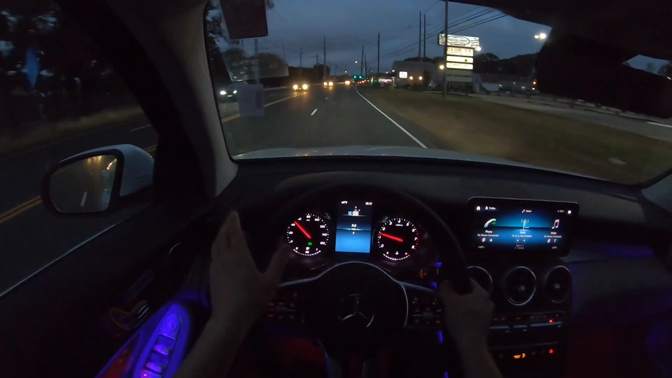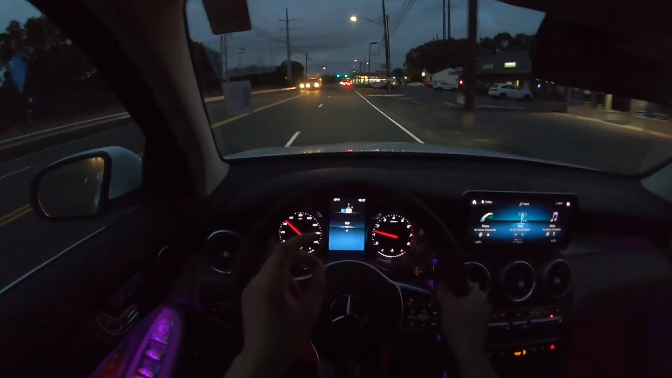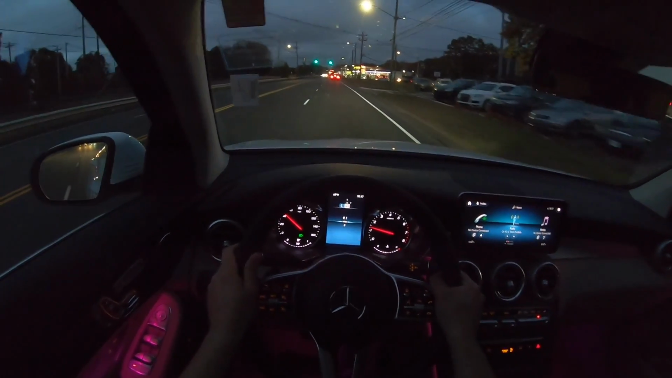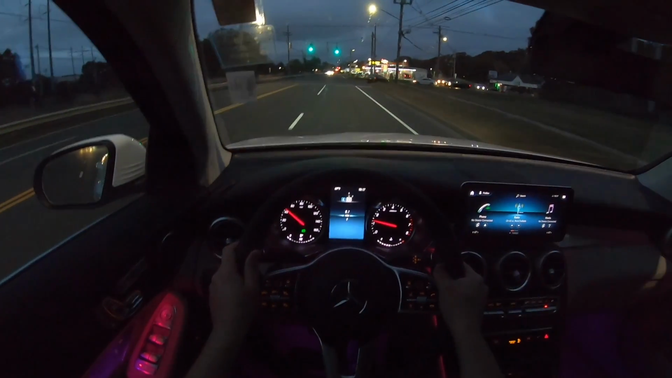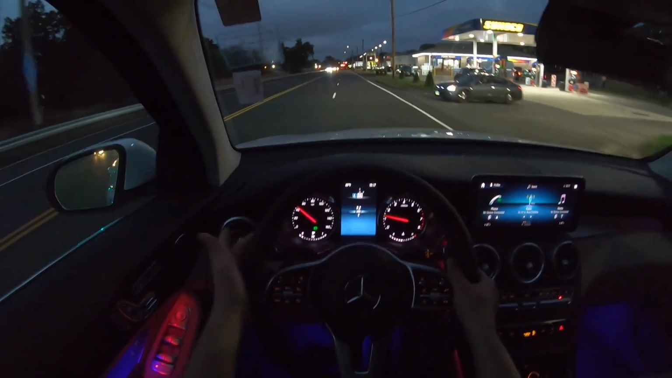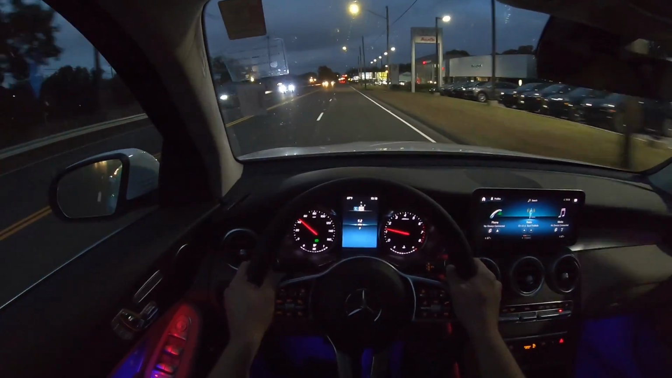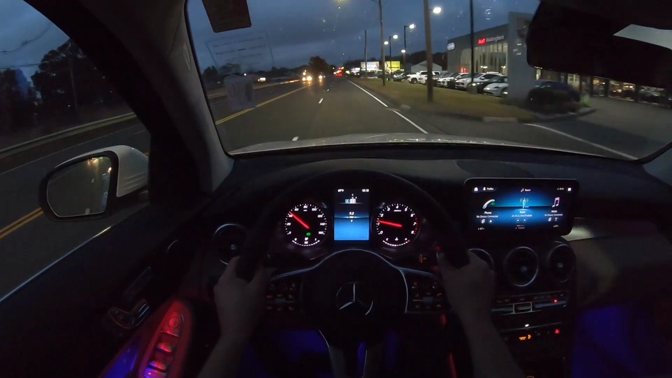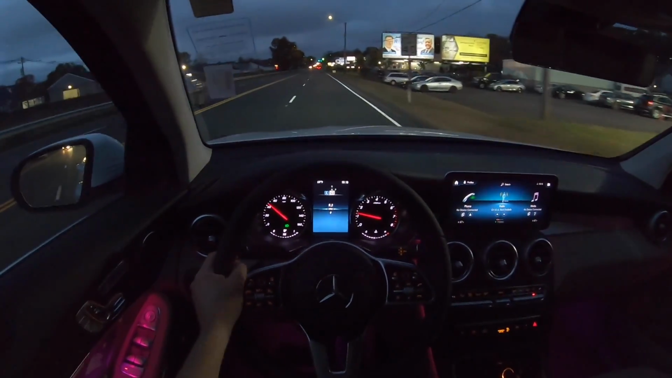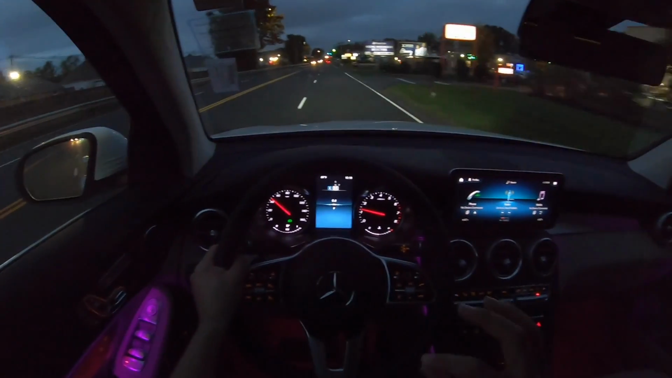You can barely hear anything from the outside. There is no road noise, there is no tire noise, there is no wind noise, there is nothing. It's super quiet here. The steering wheel is wrapped in leather, and I love the orange backlit buttons, or the orange lights in the interior of this GLC. Super comfortable SUV. Seriously, the suspension is really soft.